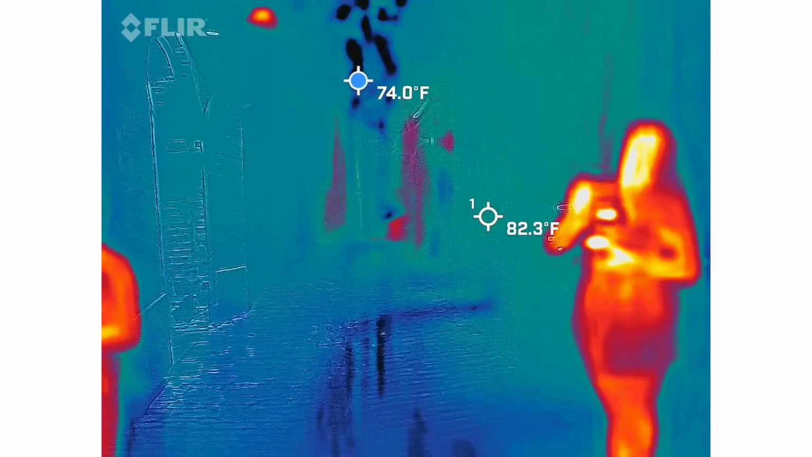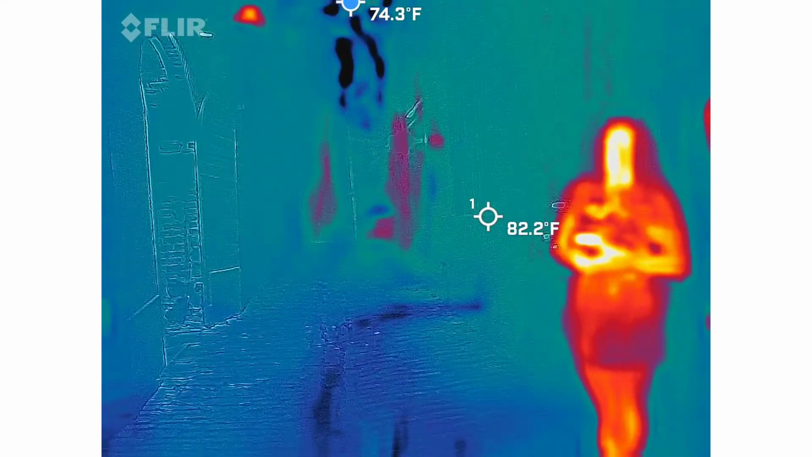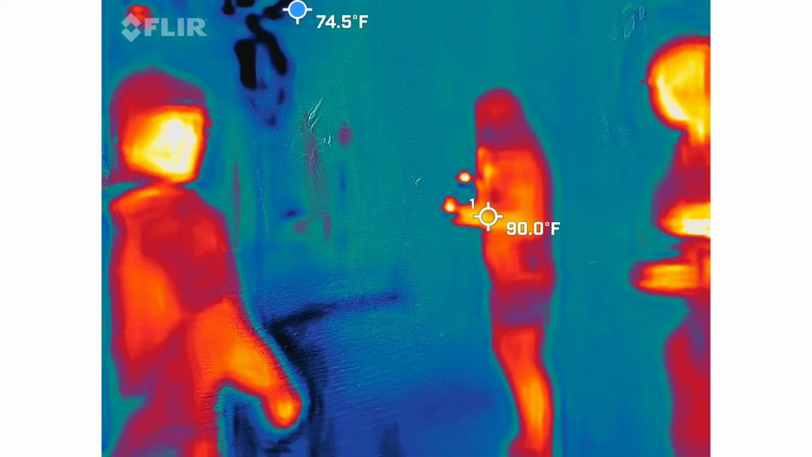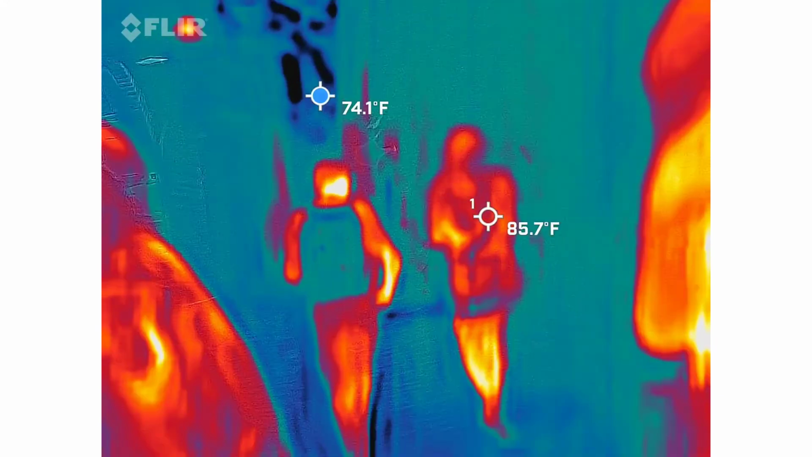I've never heard that term before, ever. It'll make more sense once we get there. Okay. So, yeah, very cool stuff. I'm excited. This is me excited, everybody.